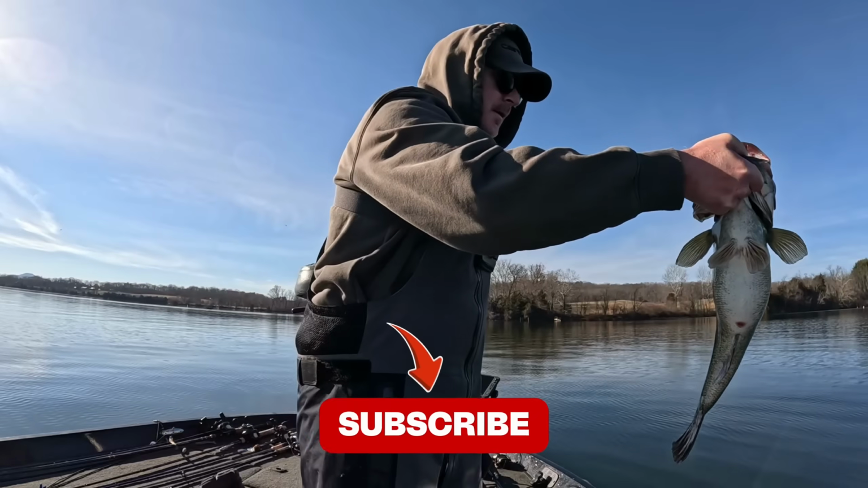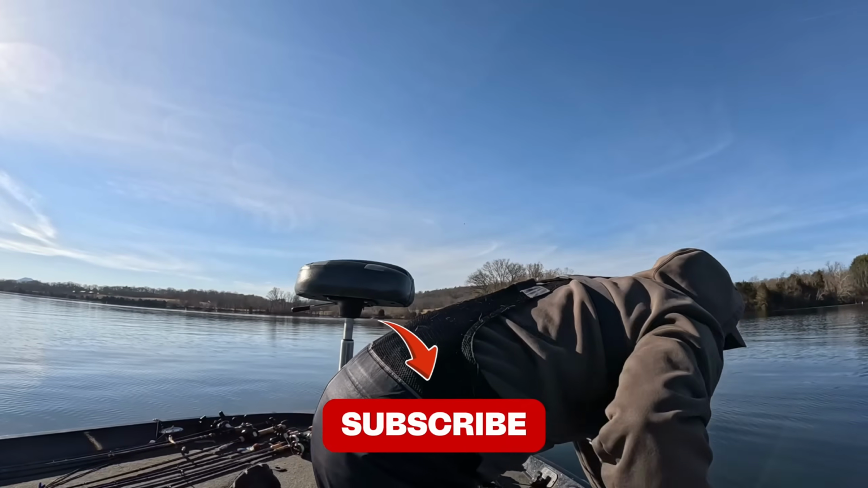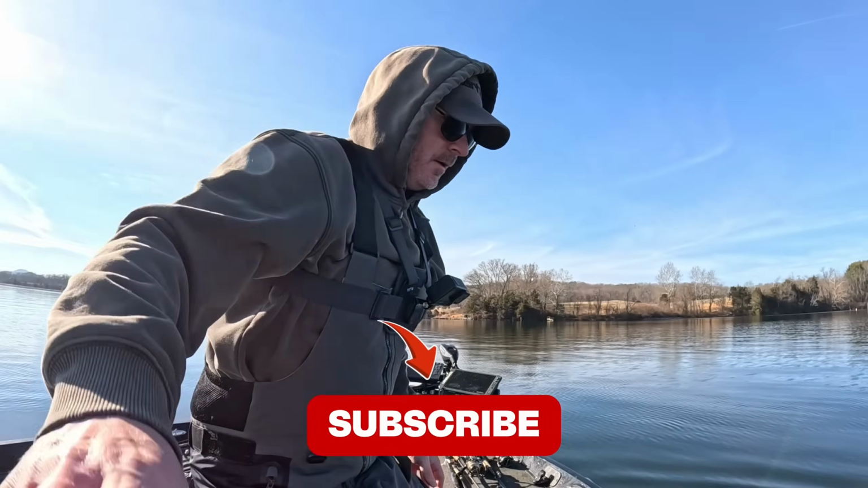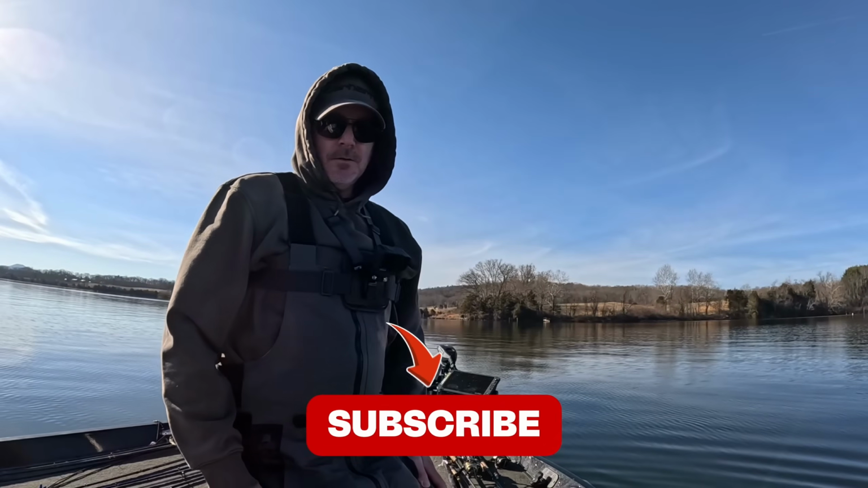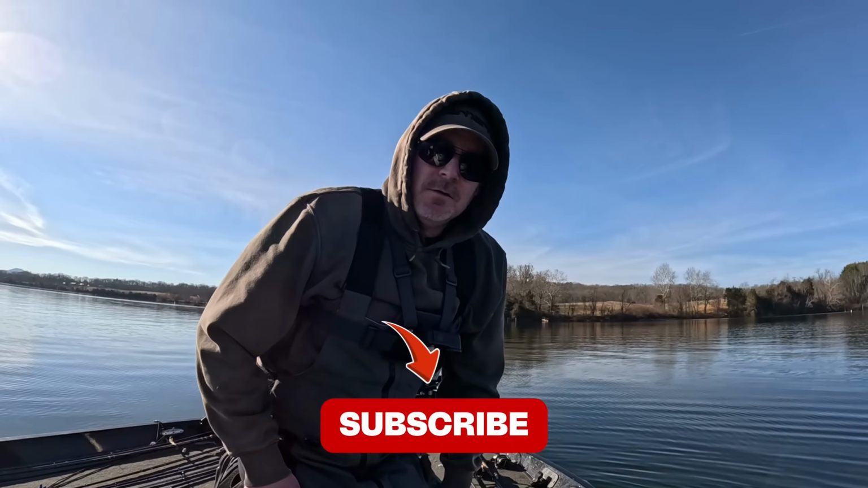5.5 pounder. Brown winter giant on the mooch minnow. Sending him home. It's a good one. That's why we fish in 37-degree water. Don't get much better than that.